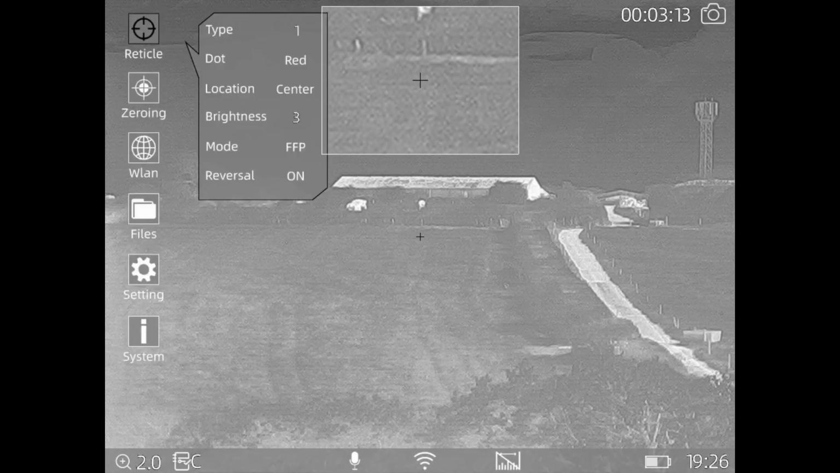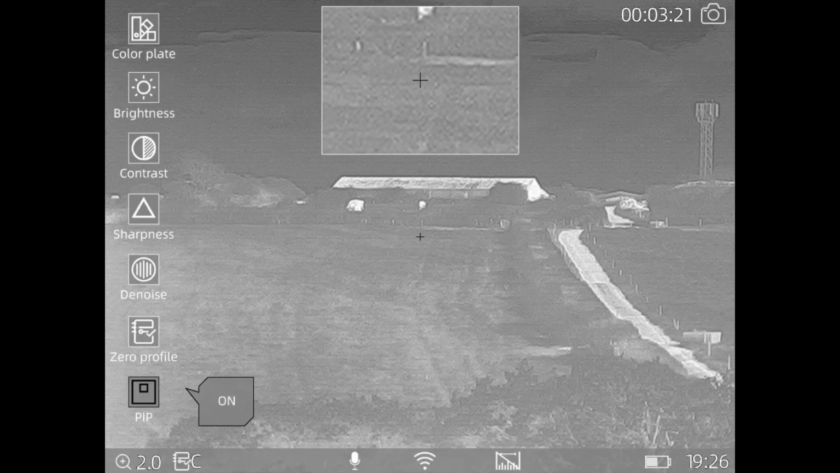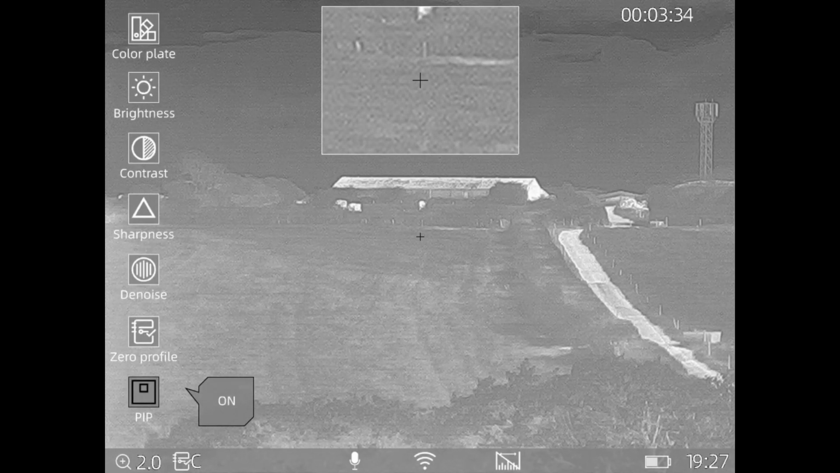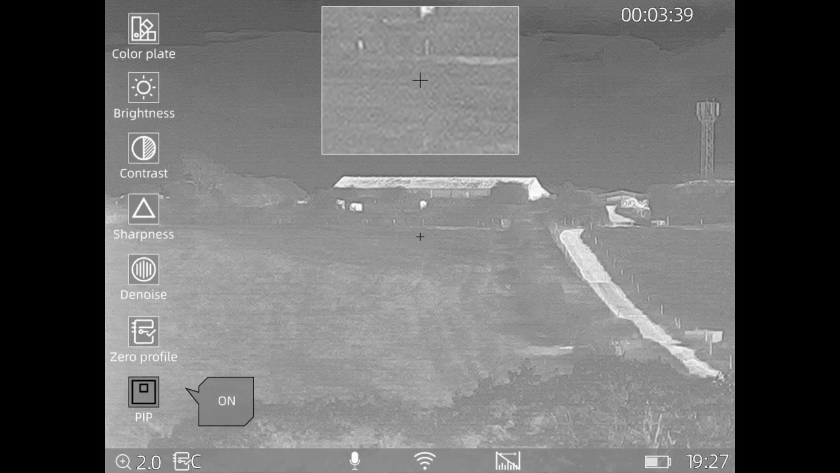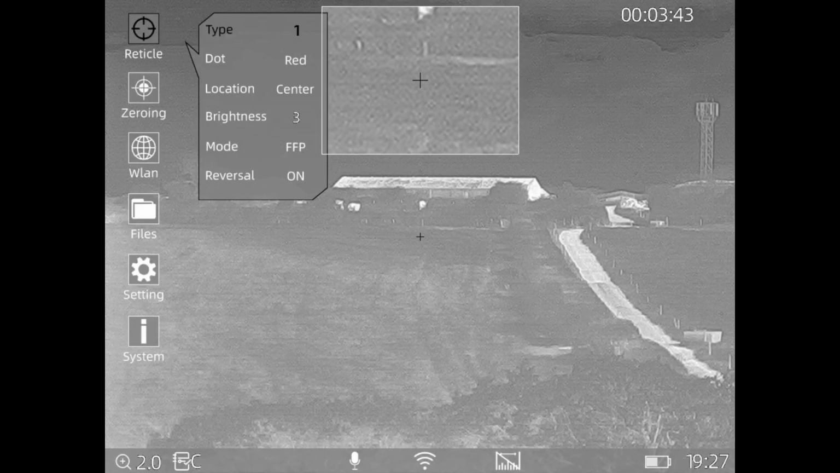So coming down here, that's your reticle. You can select the reticle type for your zero profile. Currently I've got that set to just that tiny little cross there. When I'm on my sub 12 or my M3, I like to use the mil dot reticule on there. It's a very good reticule. But when I'm using my S20, because that thing will shoot flat for 200 yards, I'm just using that small little cross. But you can go through the different reticules there. So I select that and I'll just show you what there is.